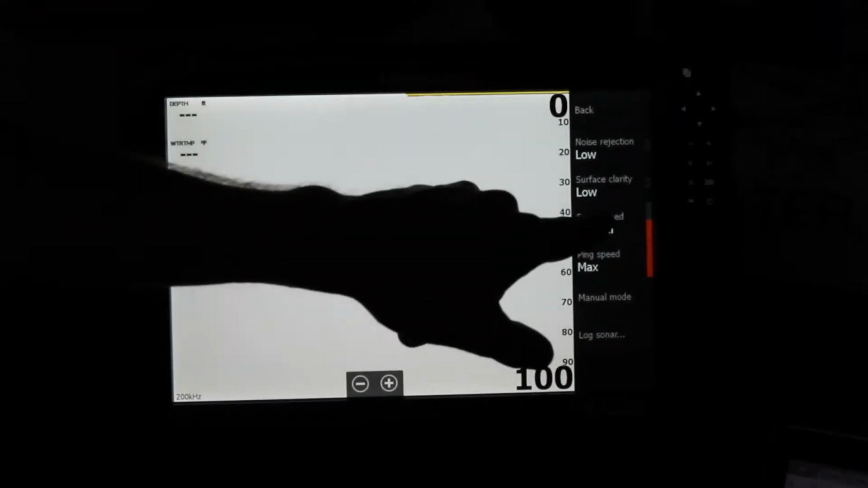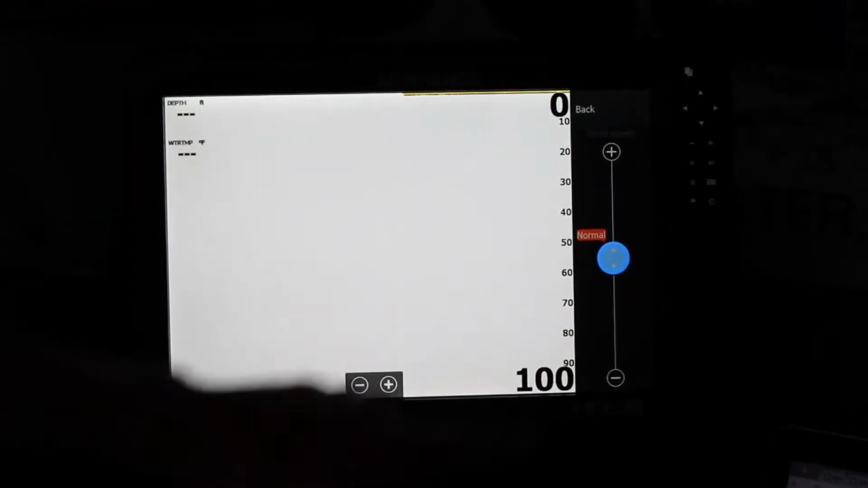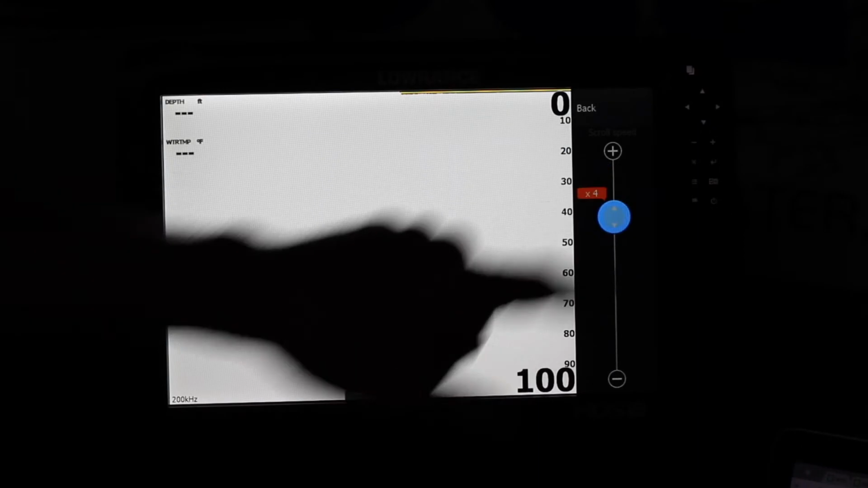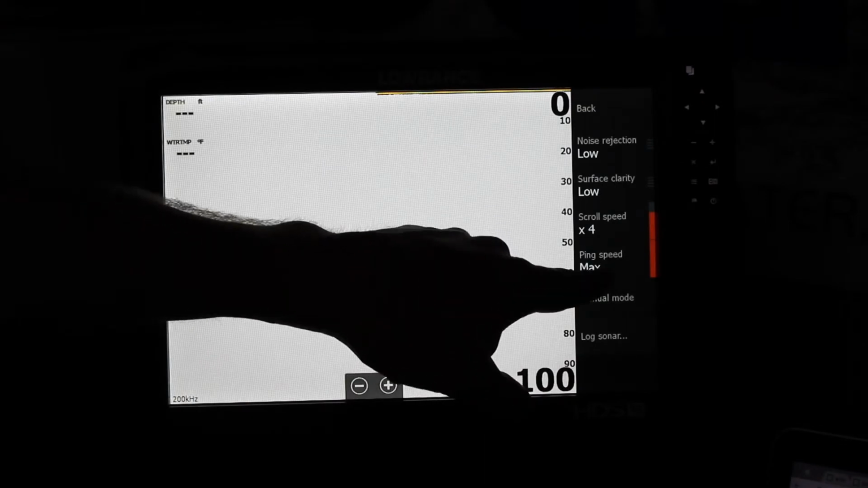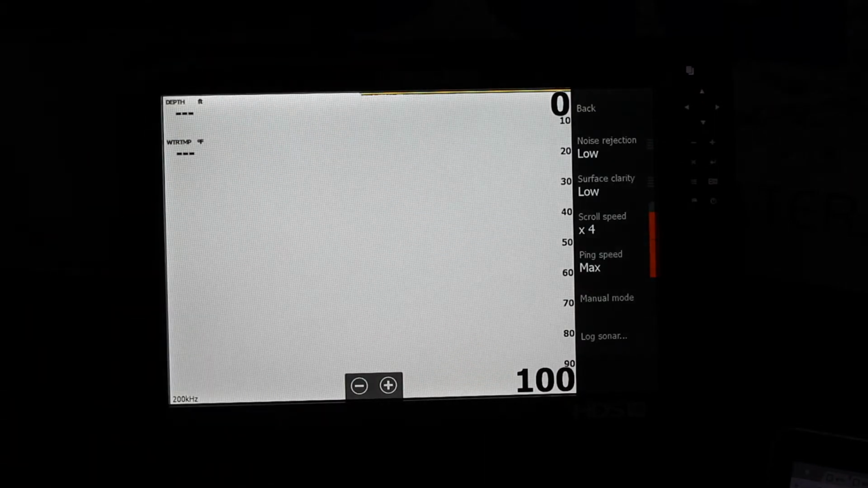Scroll speed, I'm actually going to scroll up. I'll do about 4 times because I want it to be a little bit faster. Ping speed, I keep that on max because that's how fast the sonar is sending down and returning back up. I do a lot of fishing while I'm looking at my graph, so I want to make sure I don't miss anything, and I want that screen to be more live, if you will, and more accurate. So I go ahead and keep that on max.